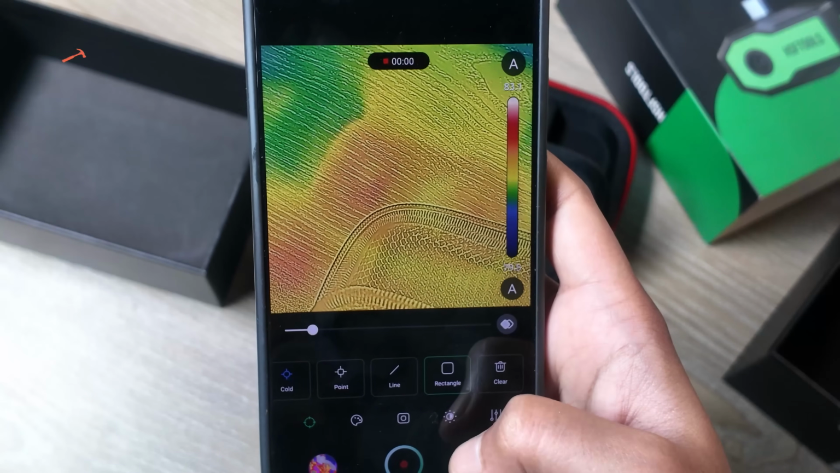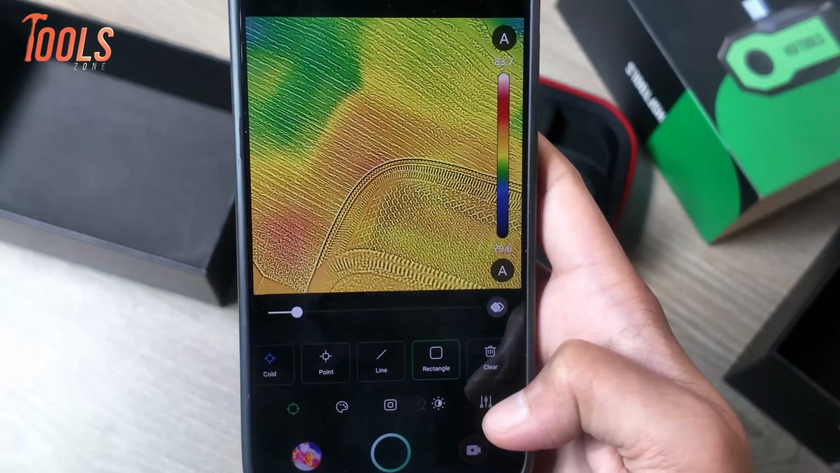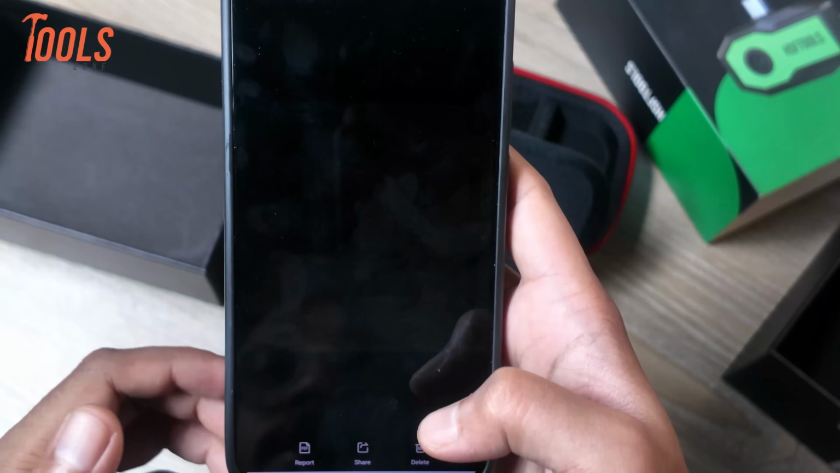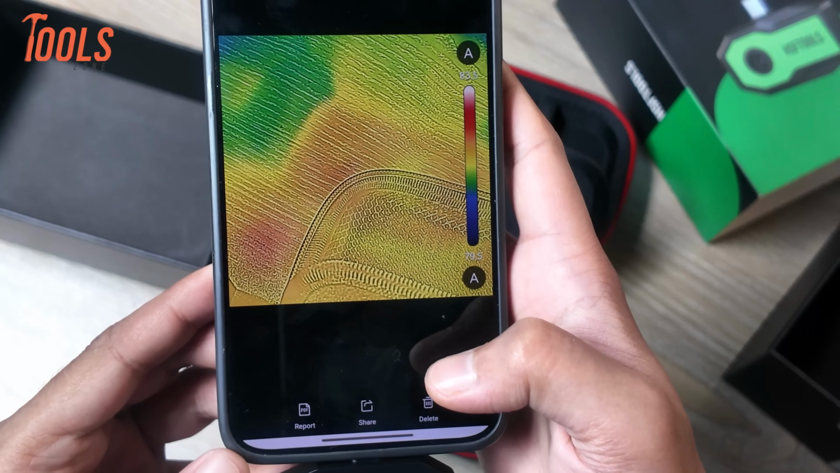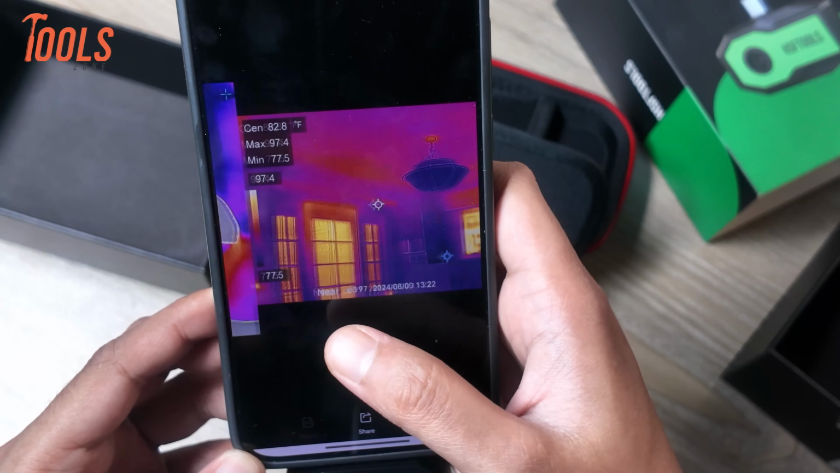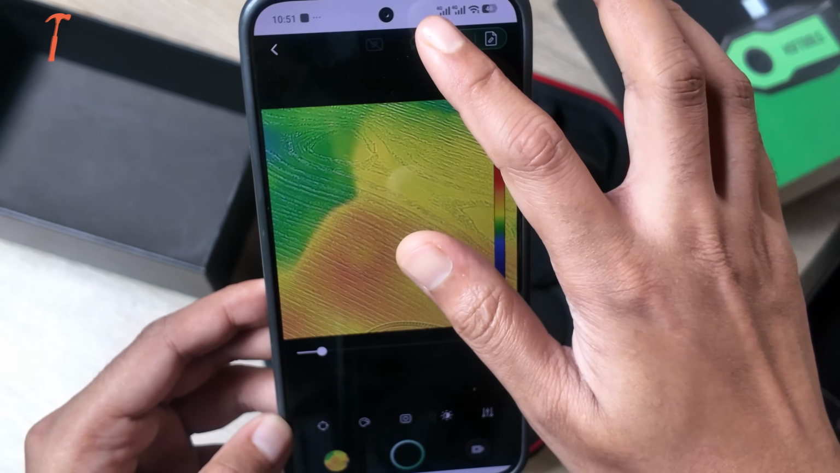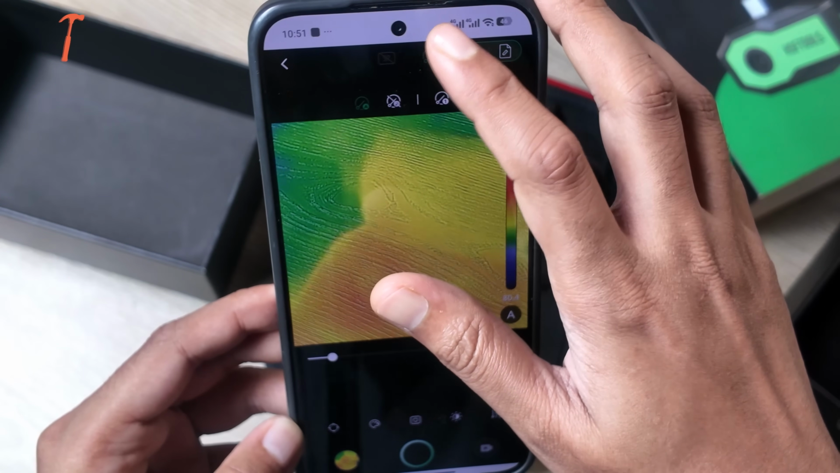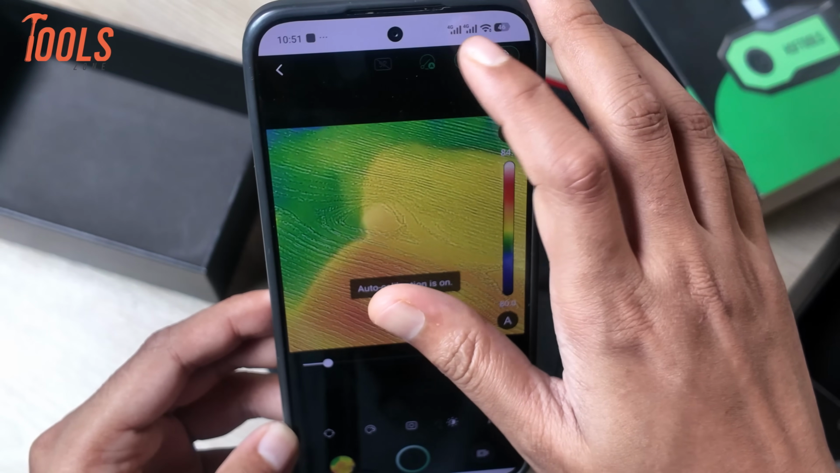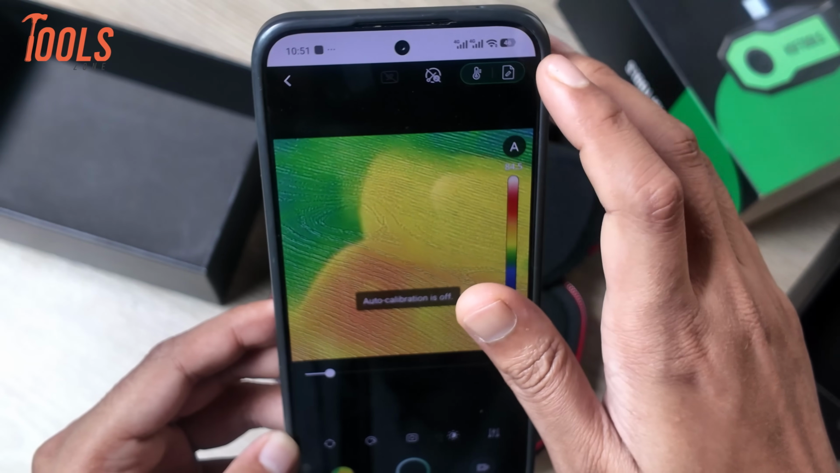The device also supports video recording with the image capturing. We can record thermal videos directly with it. An album option is available as well. From there, we can view all the photos and videos we've recorded. Everything is stored in the album, and videos can also be played back directly from there. At the top, there's an auto calibration option. We'll keep auto calibration turned off, and whenever necessary, we can manually calibrate the device.